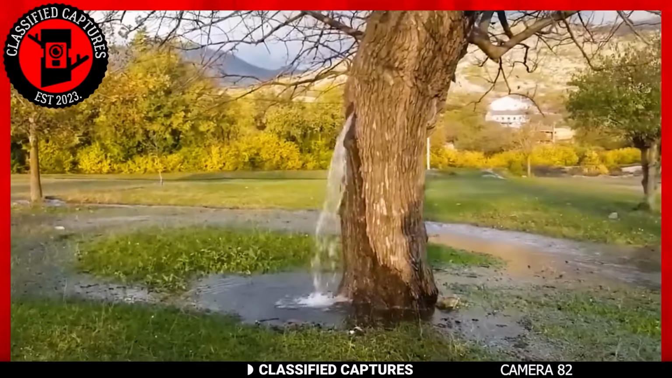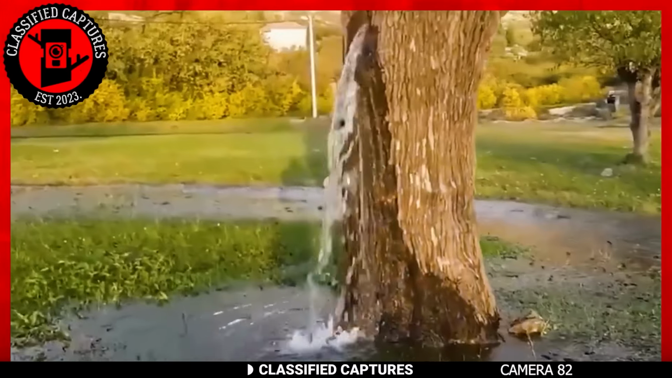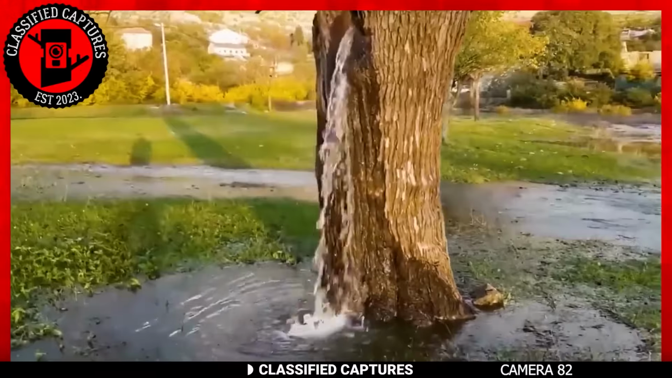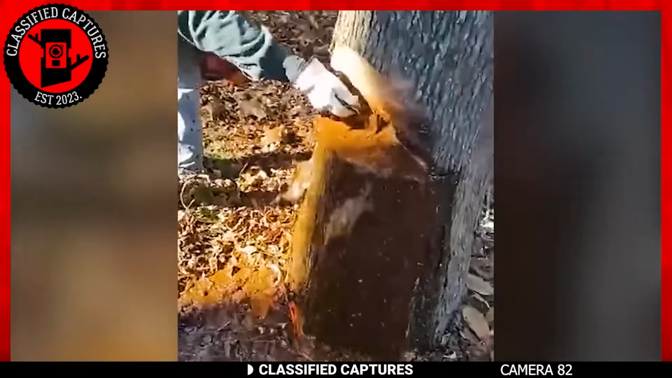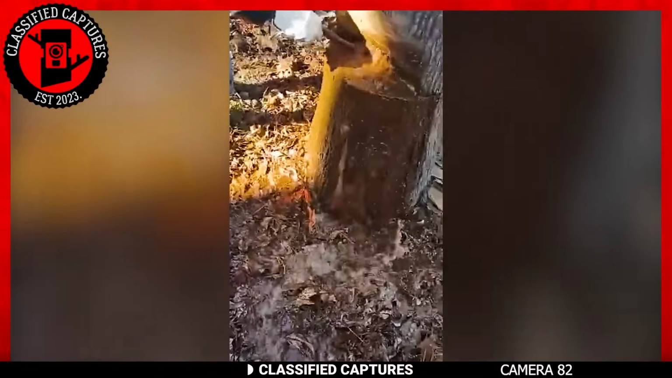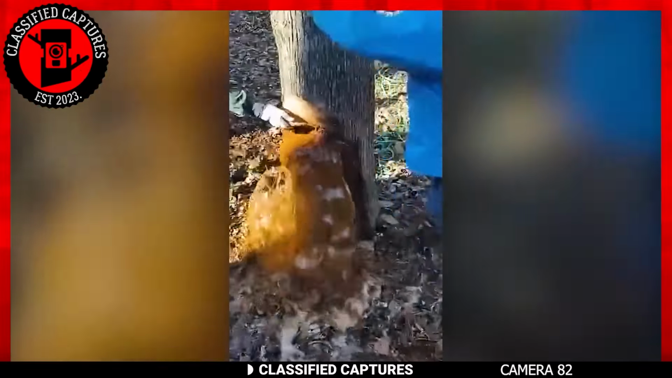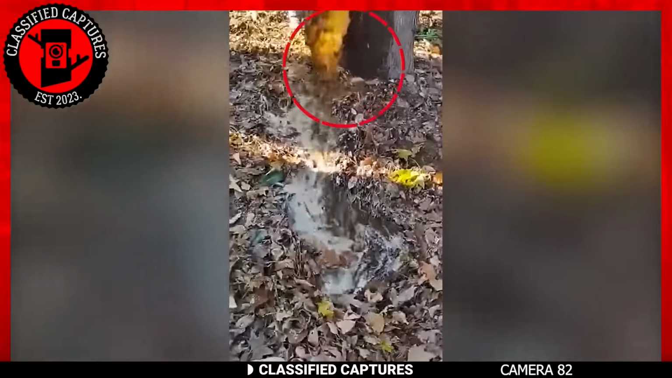They explained that the underground flooded water has created pressure, pushing water up the trunk through its cracks until it pours out of a hole a few feet above the ground. But wait, there's more. As if one fountain tree wasn't enough, another tree surprised lumberjacks by pouring out a stream of water. The team of woodcutters thought they were going to get a log, but instead they received a pressure of muddy water coming out of a hole in its trunk.